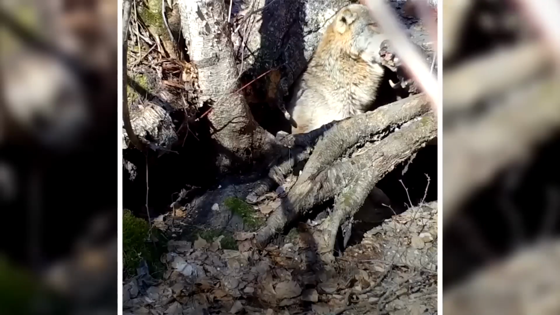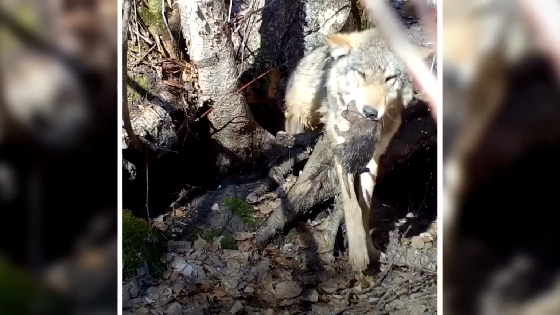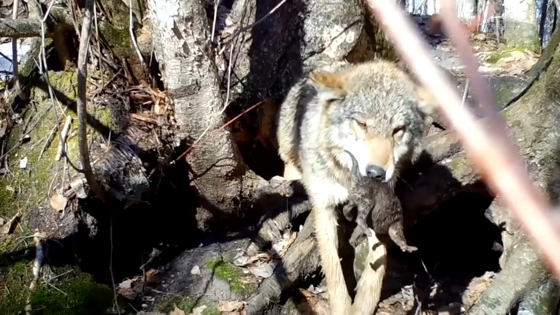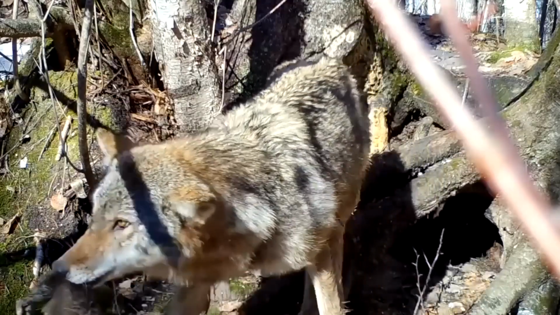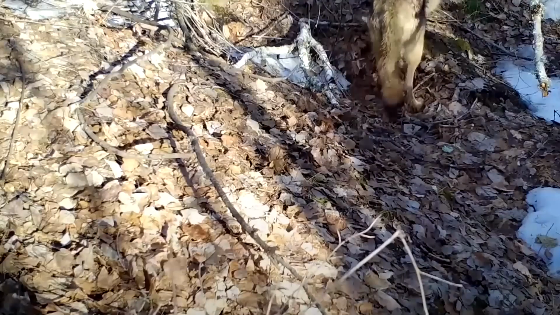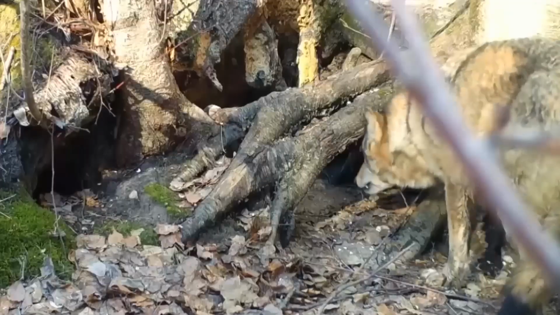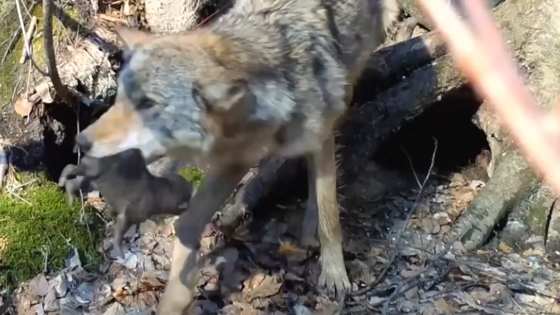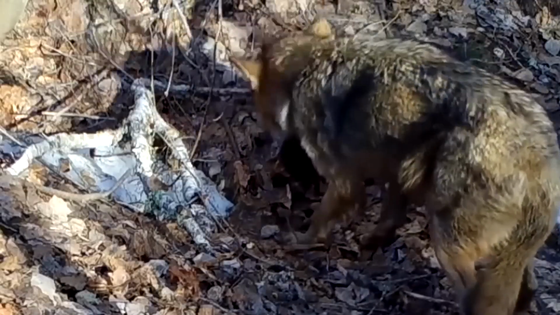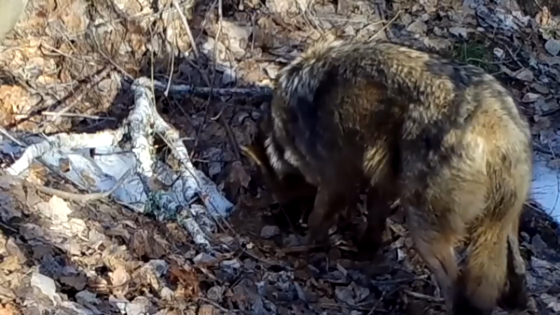Did you see the video of the mother wolf and her cubs? It's amazing. After the snowmelt caused a flood, the mother had to move her babies out of the den to keep them from drowning. The footage from the trail cam shows the mother bravely carrying all 7 of her little ones to safety. It's so heartwarming to see how fiercely she protected them, even risking her own life. It just goes to show you that a mother's love knows no bounds.